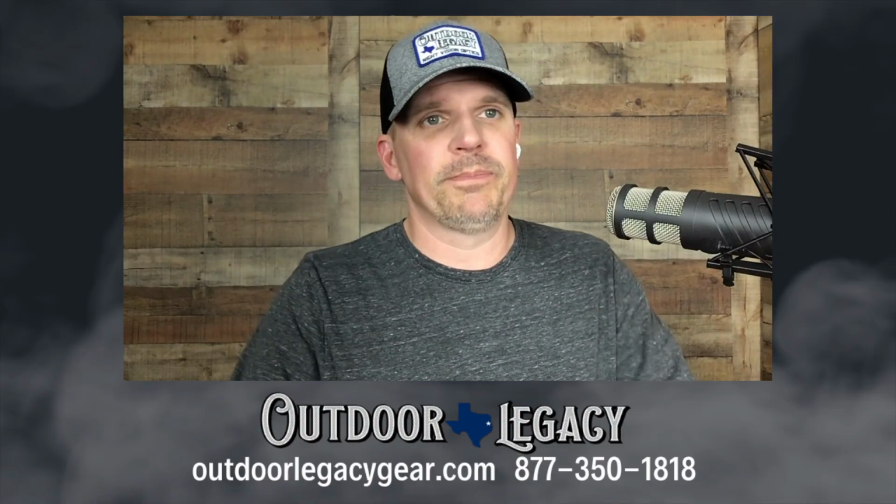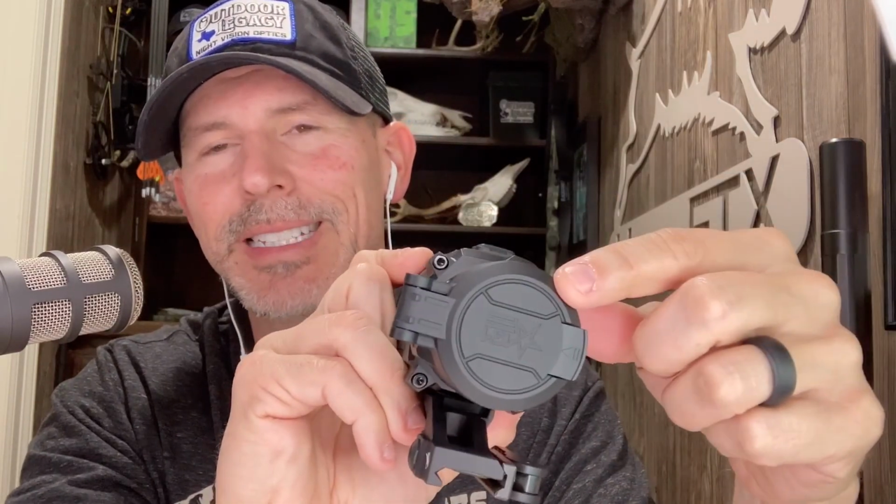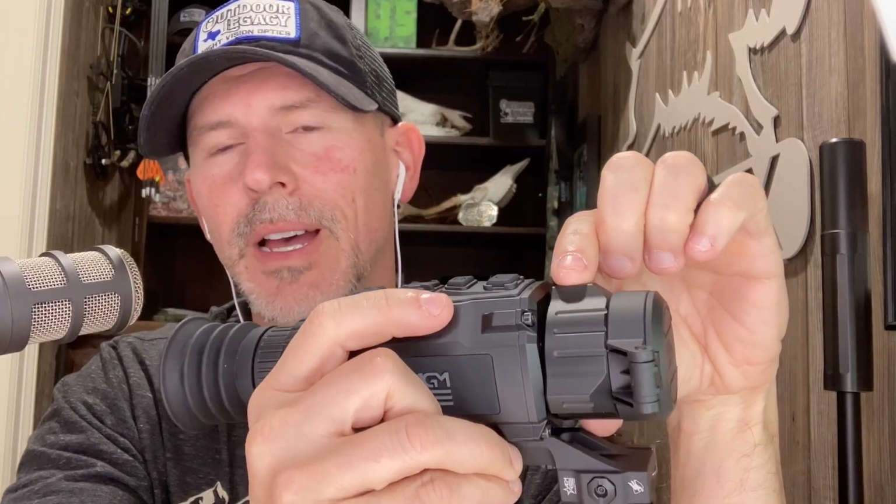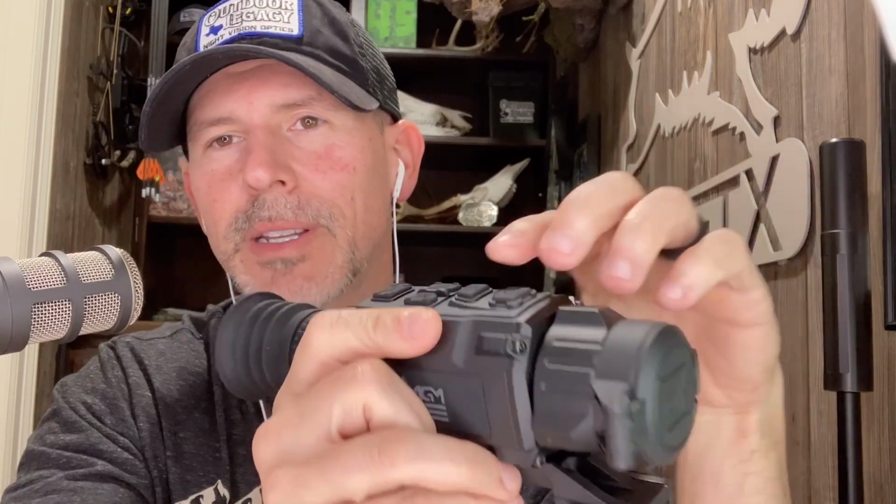Hans, show them the walk around. Yeah, here we go. So we got the plastic AGM lens cap cover right here, or the objective lens cover, spring loaded. Push the button, easy, pops out. Both of them are focusable objective lens. So you got a turn dial right here in the front by the objective lens. You got your eyepiece diopter focus with a rubber eyepiece right here, which makes it a little bit more comfortable when you're lining it up for the shot.